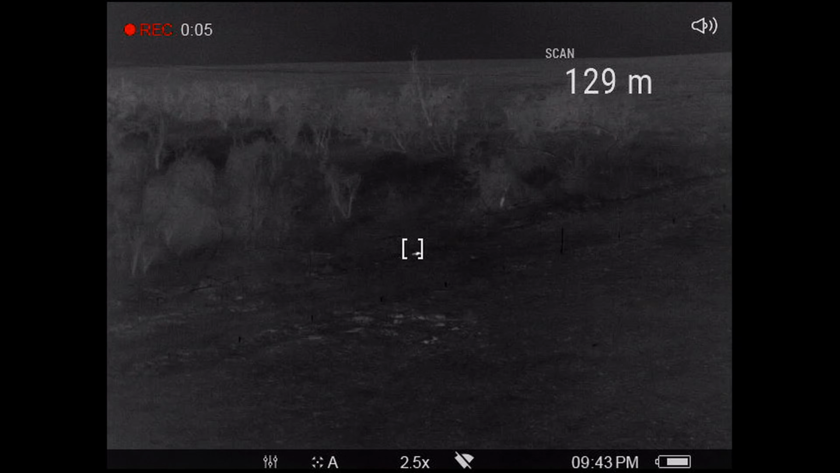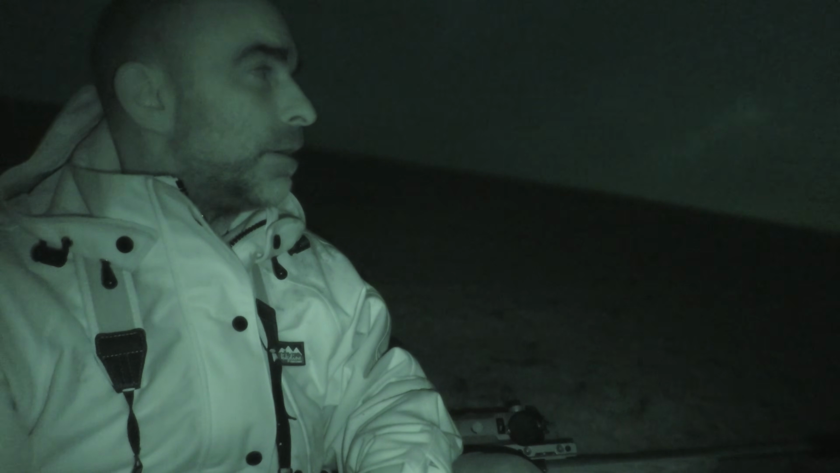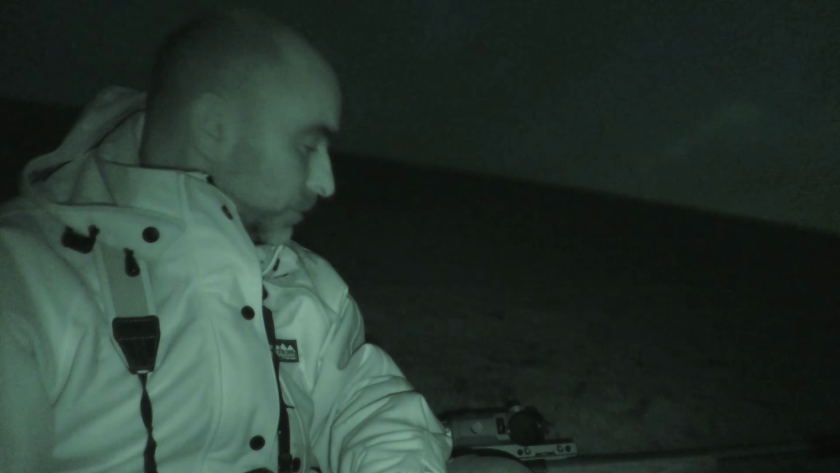But that was about 140 yards, about 130 metres. So not too testing, but just goes to show that the Rico does what it's meant to do. So yeah, that fox had no idea I was there, so that's a great start.